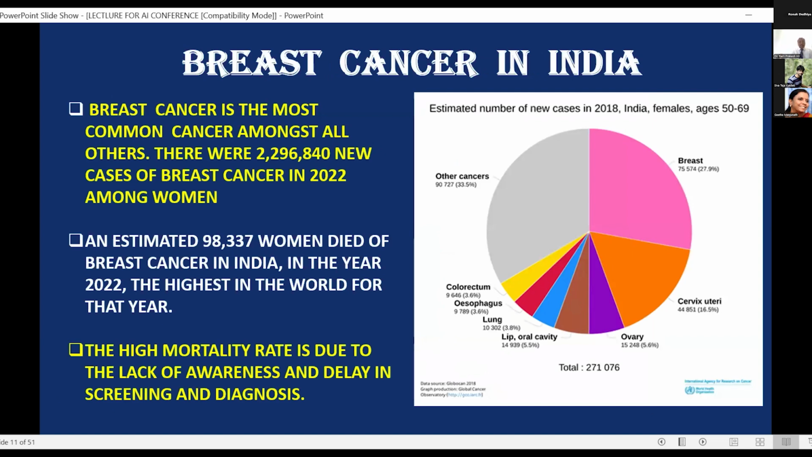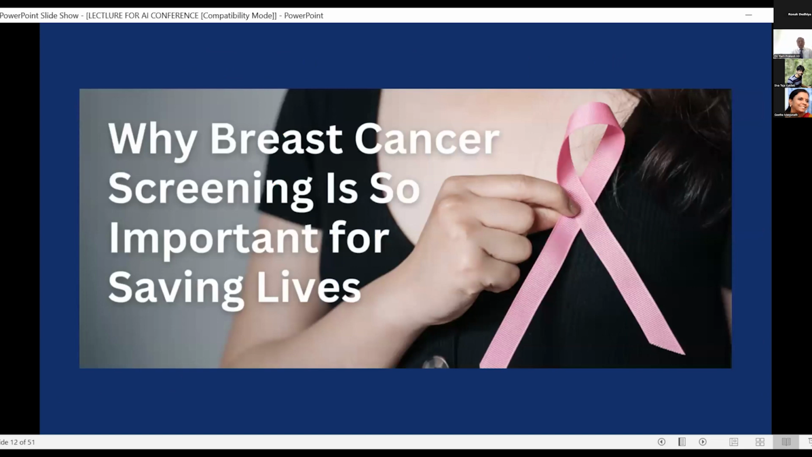Breast cancer is the most common cancer among others in India. There were about 22,96,840 new cases of breast cancer in the year 2022, and an estimated 98,337 women died of breast cancer, mainly because of lack of awareness and delay in screening and diagnosis. Why is breast cancer screening so very important in saving lives? This is the important question we have to ask ourselves.